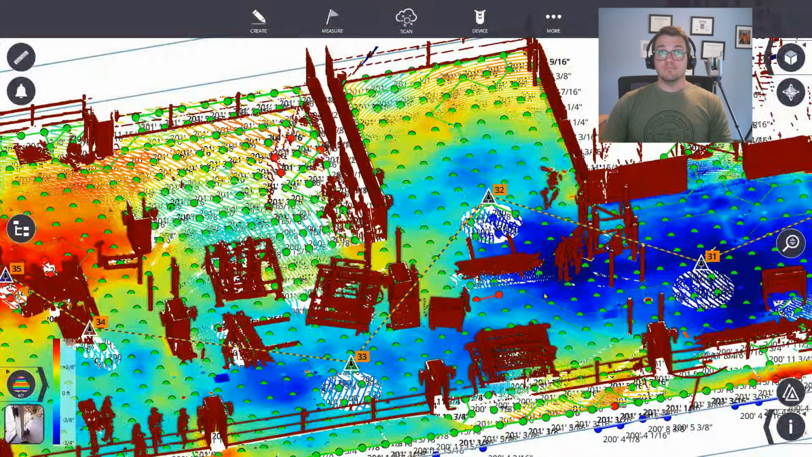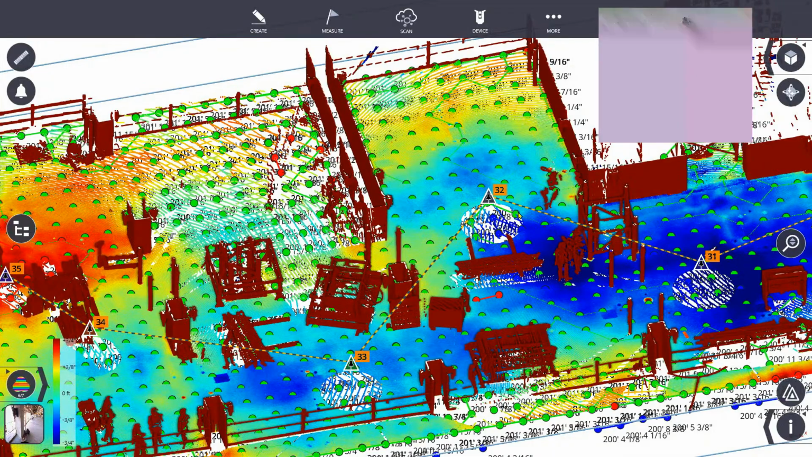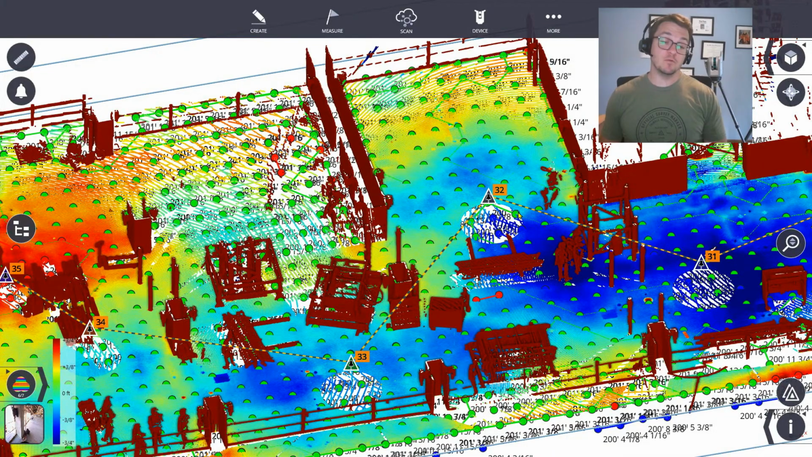So thank you. Hopefully this starts to answer your questions on the workflow. If you need to do more analysis or really dig into it, it is good to bring in RealWorks or TBC to do some more analysis there. But these points can be shared pretty quickly just from the tablet.